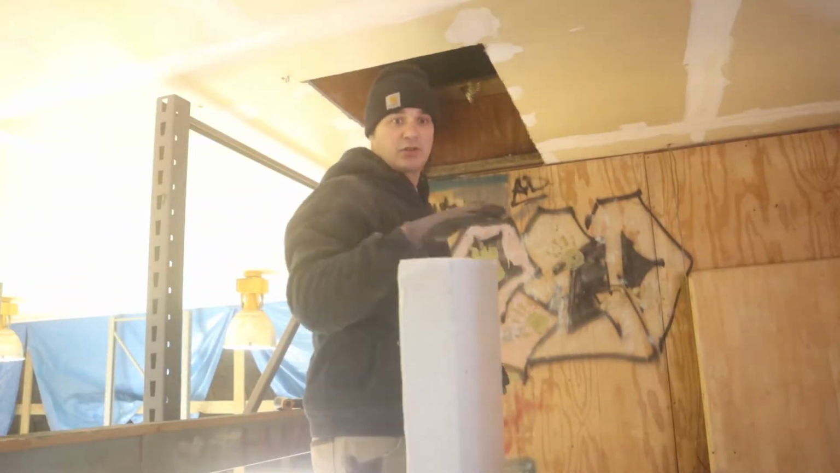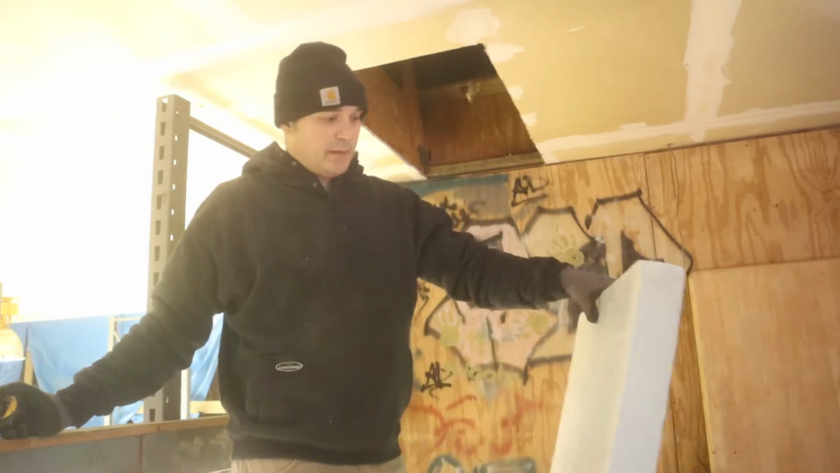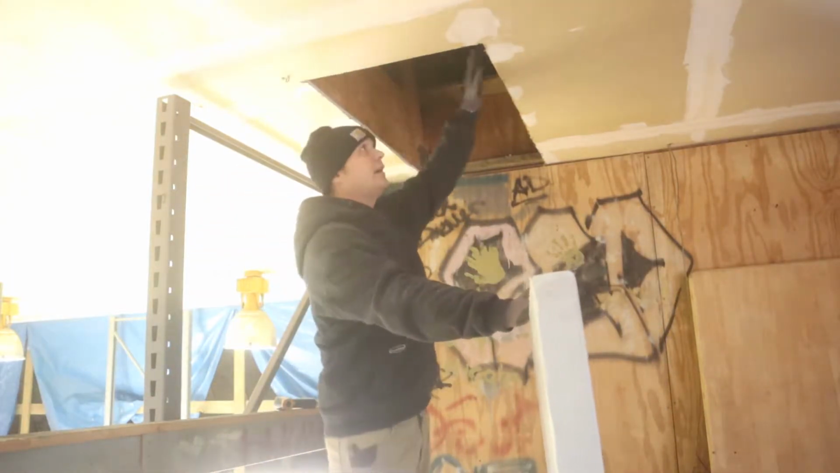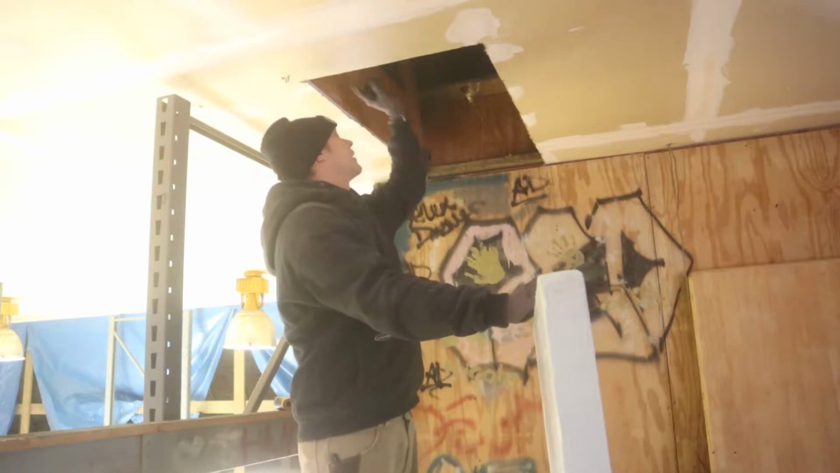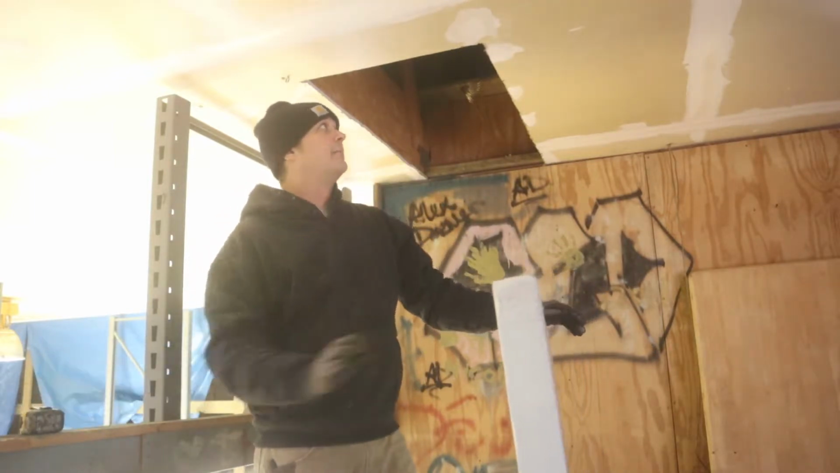This is 2-inch rigid foam. My dad had it left over from a project. We are going to cut it and fit inside here, and we're going to put a weight on it to hold this down, because there is like a draft going through there, which is good. You know, you want roof ventilation.